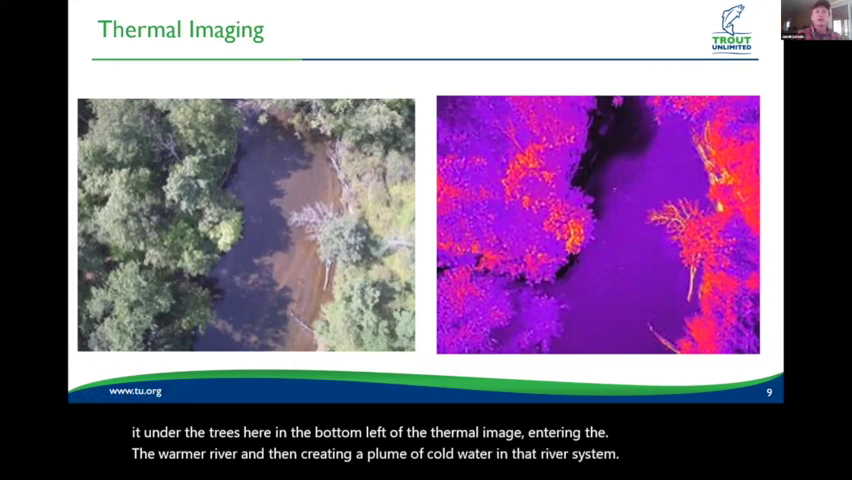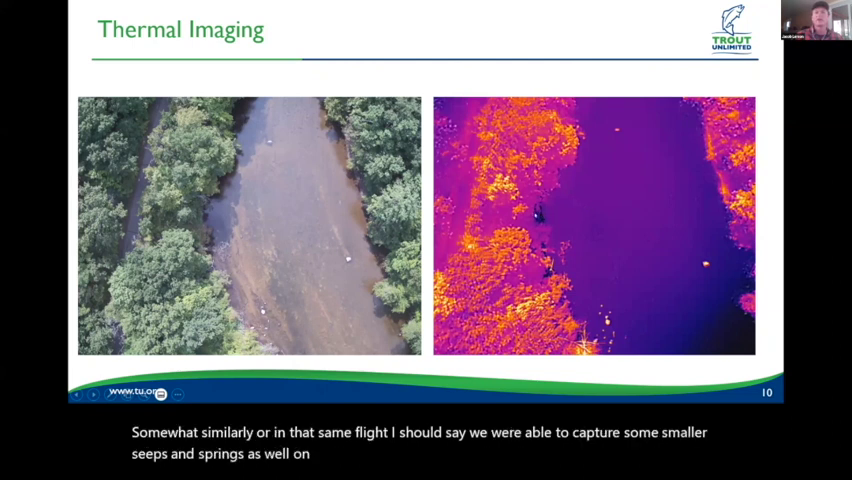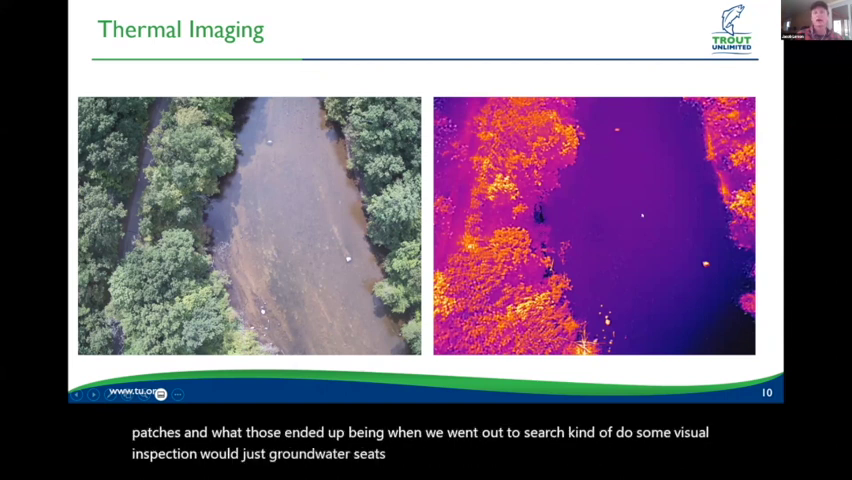Somewhat similarly, in that same flight, we were able to capture some smaller seeps and springs as well. On the left side of the image, you see some very small, darker patches. When we went out to do some visual inspection, those ended up being groundwater seeps, where groundwater was seeping out of a bank of the stream. So it was a good proof of concept that the images can work.